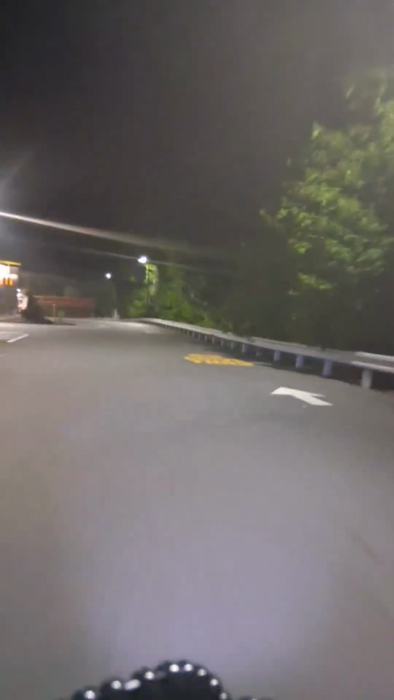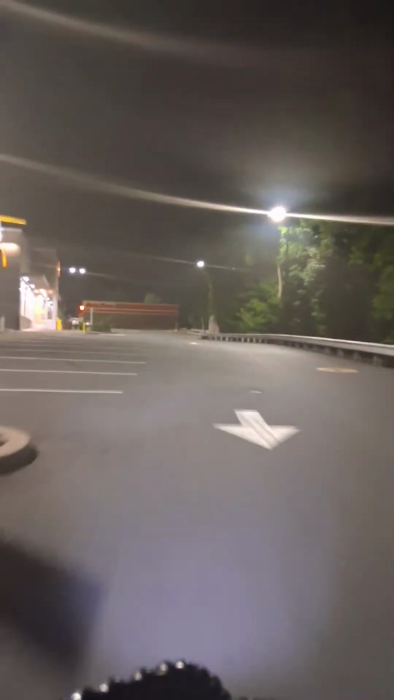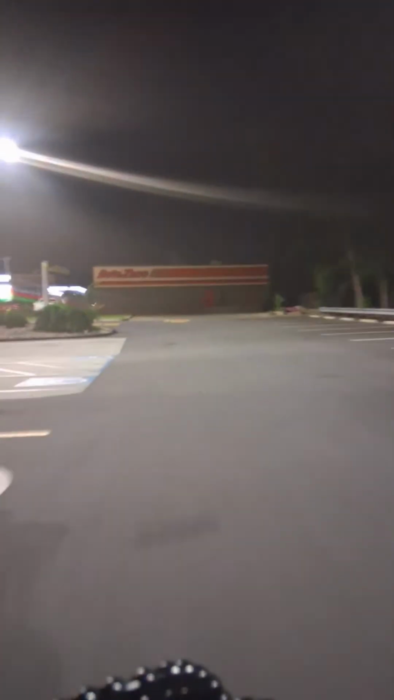All right, so this is McDonald's here, y'all. Everybody knows what McDonald's is, but this is the coal region McDonald's right here. They're still open, it looks like. Hey, this is where I seen the skunk the other day, coming up through this guardrail area up here.